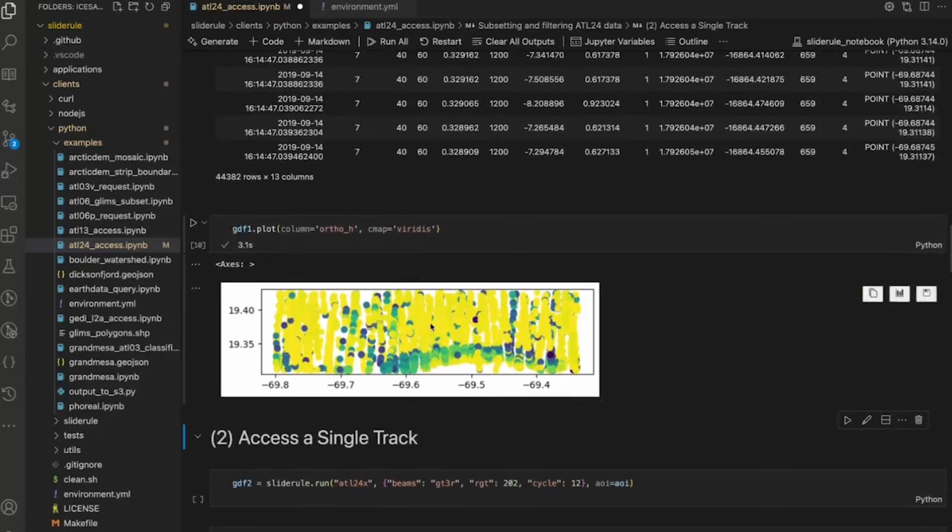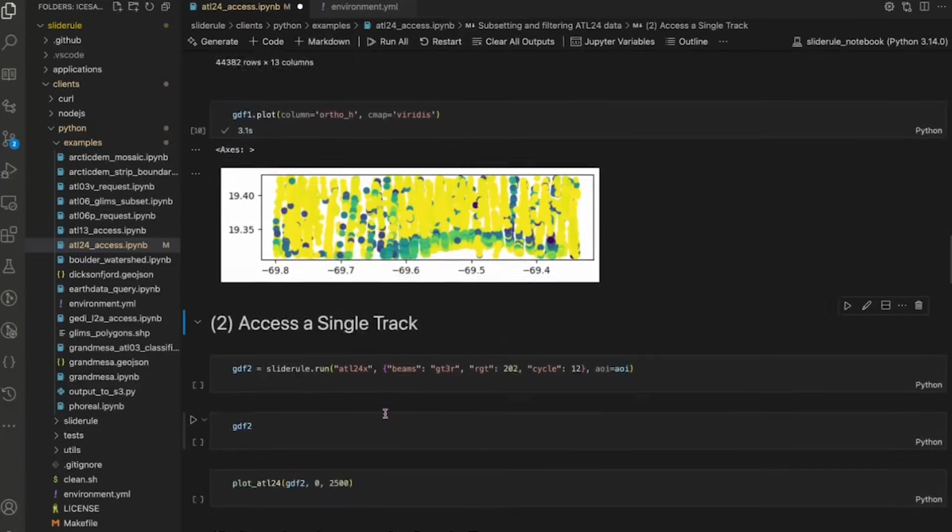Okay, so this is a lot of data. Now let's say, you know what, there's actually a particular track that I'm interested in. And so I've pre-constructed this.